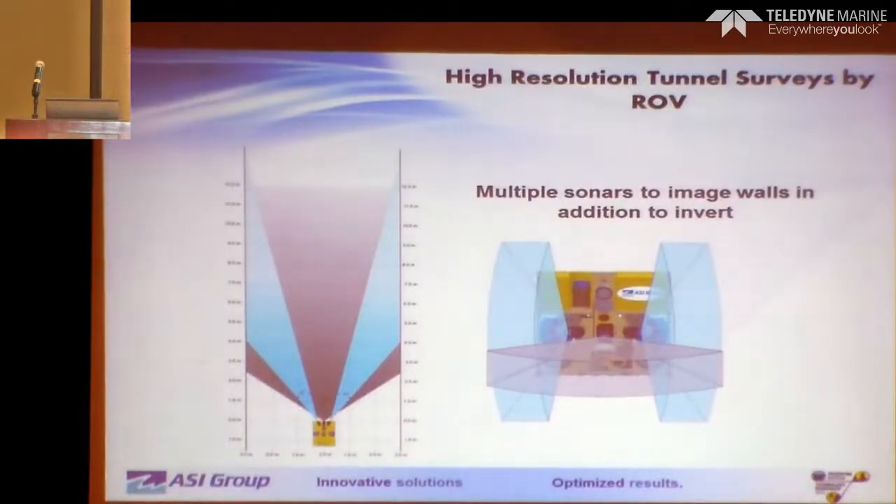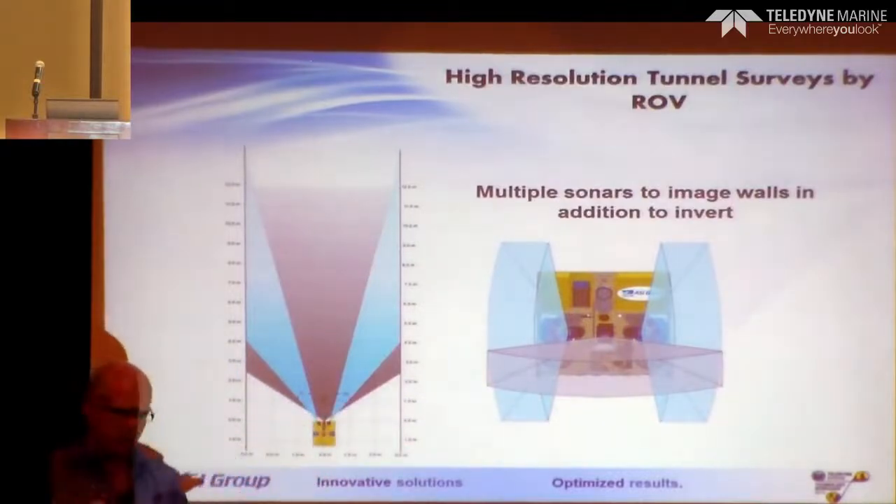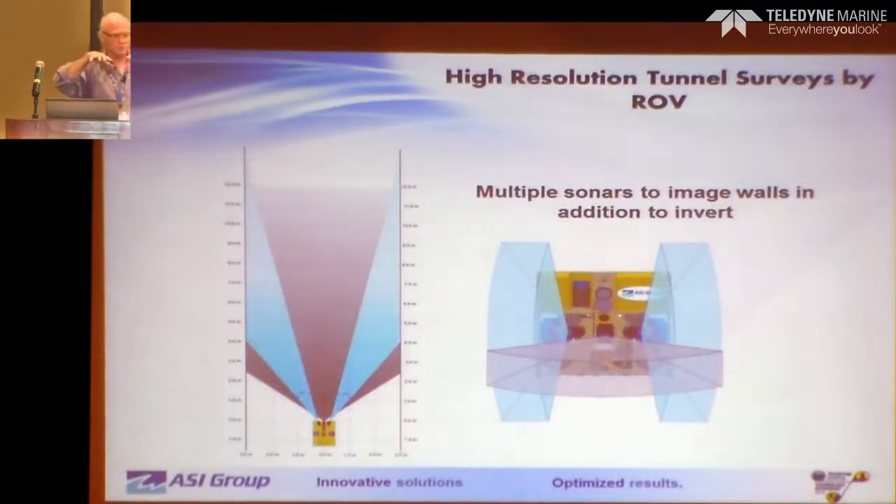We did it a little bit differently. It's not just the forward-looking, but we took 2 of the sonars and then rotated them up 90 degrees so we could image the tunnel walls all the way down as well. Part of the requirement's not just looking for materials and such on the floor, but also to see if there were cracks and what was going on with the tunnel walls as well.